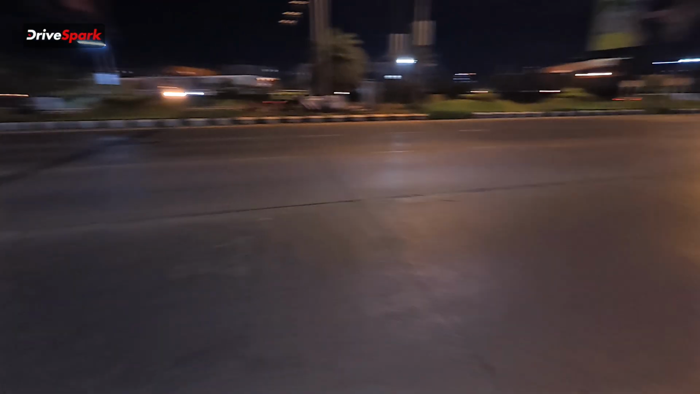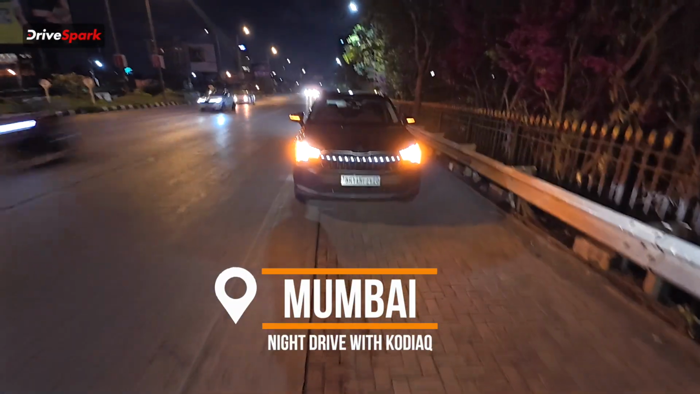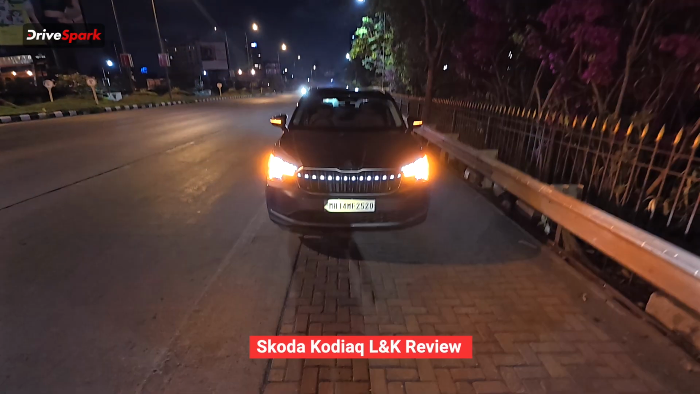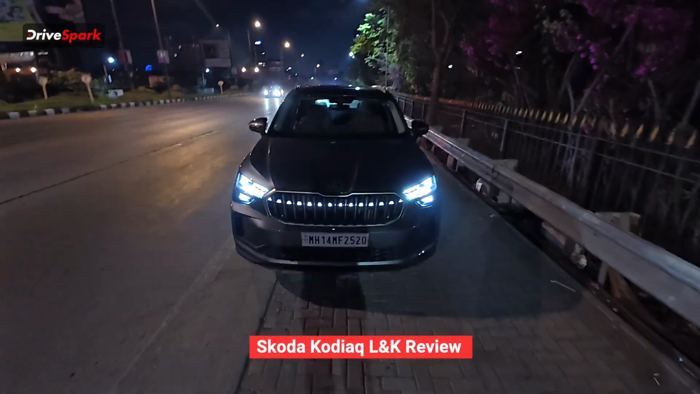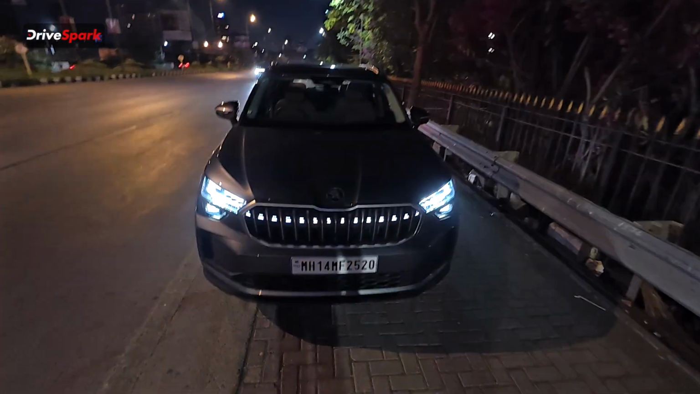So it's a night in Bombay and we are here to test this. Now this is the Skoda Kodiaq, the third generation facelifted Skoda Kodiaq, and we are doing a night drive. As you can see over here, we are just gonna hit the ceiling. So a little bit about this car.